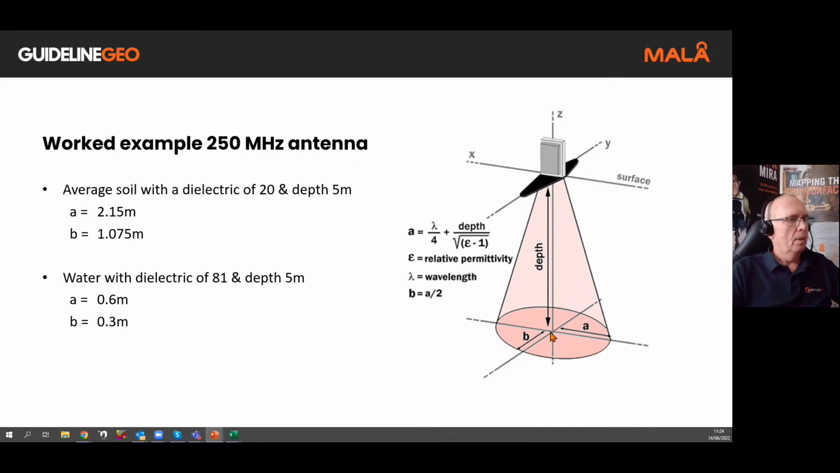radius at that point. If we compare that against water, with a dielectric of 81 and the same depth value of 5 meters, then the footprint is considerably smaller. And this is one of the contributing factors if you're looking for objects, in how often you need to pass over the area, particularly if you don't know exactly where the object is and you're trying to define its position and maybe the depth of it.